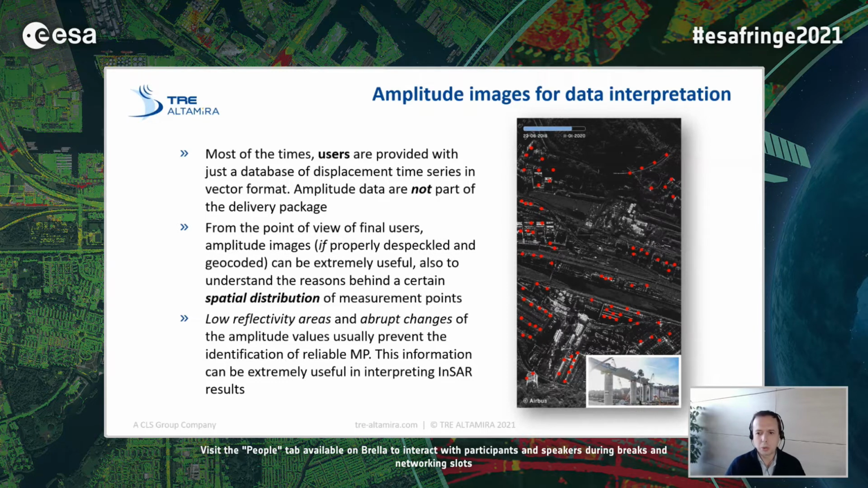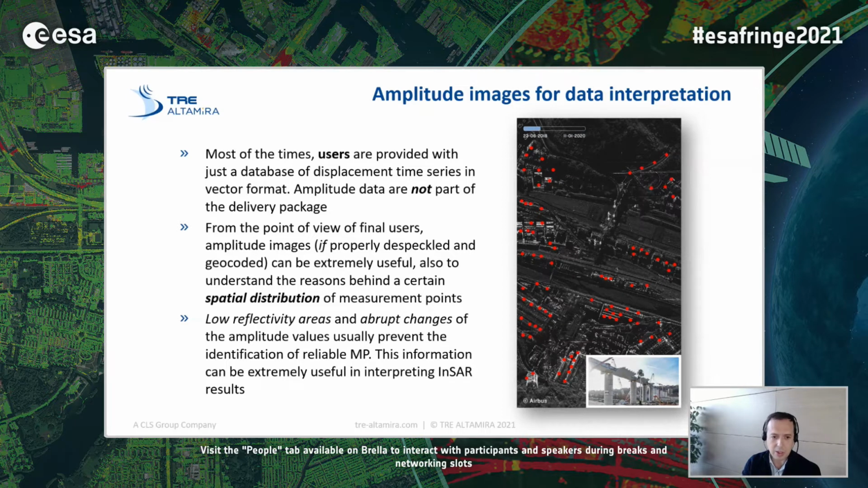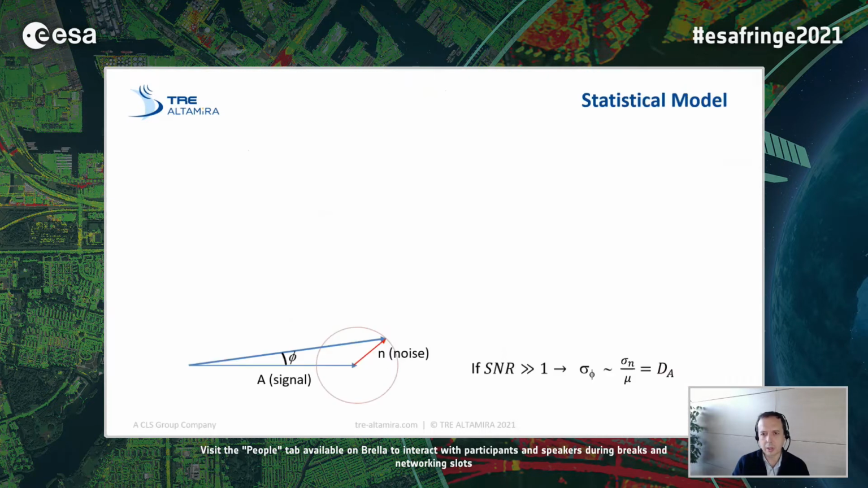In particular, you could immediately point the attention to low reflectivity areas or abrupt changes in the amplitude values. And this information can be extremely useful in interpreting InSAR results.